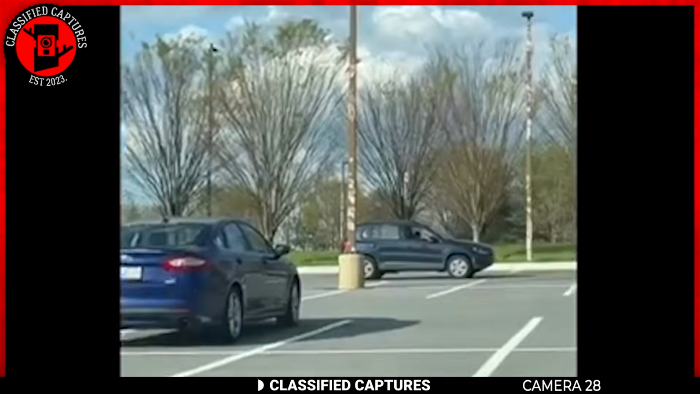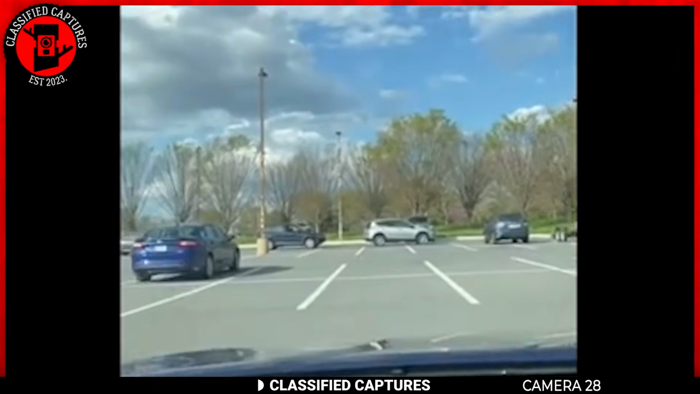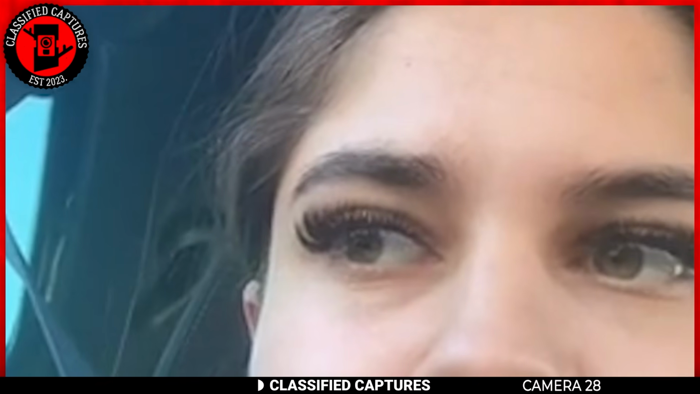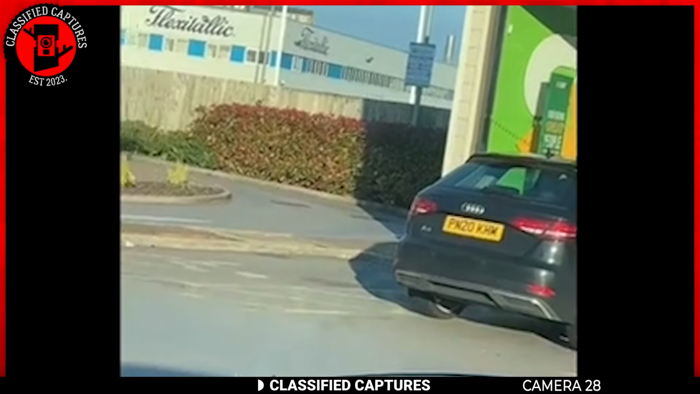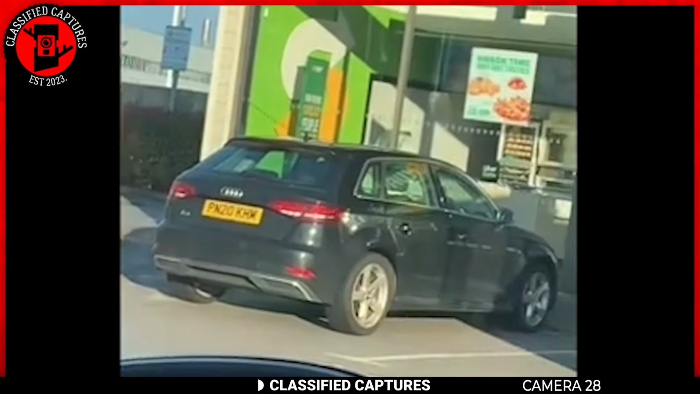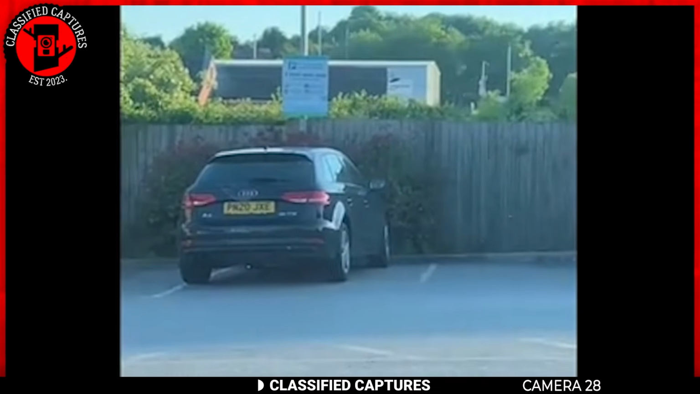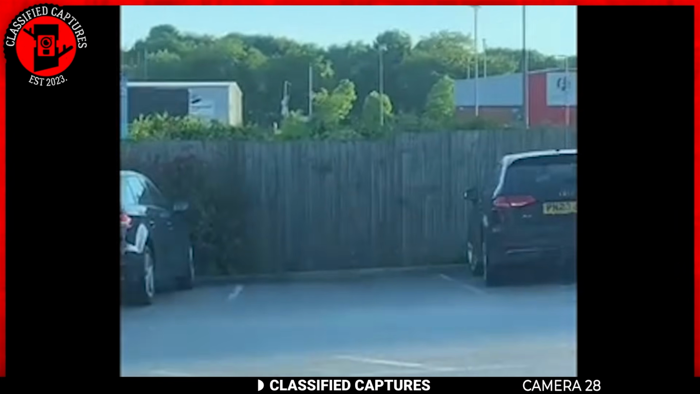Here we have another strange case that some are calling a Matrix glitch. A woman was parked in a lot when she noticed something really bizarre. There were 3 identical cars parked near her. One was in front, and the other 2 were on either side. The cars were the same make, model, and even the same color.